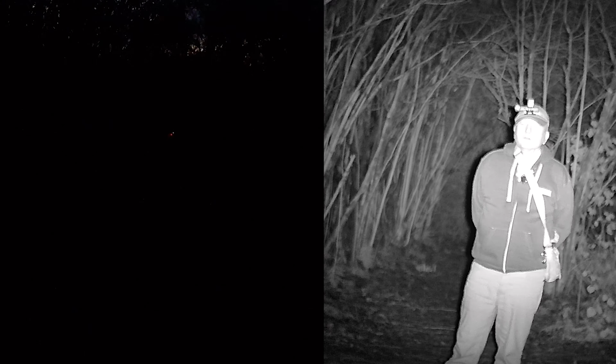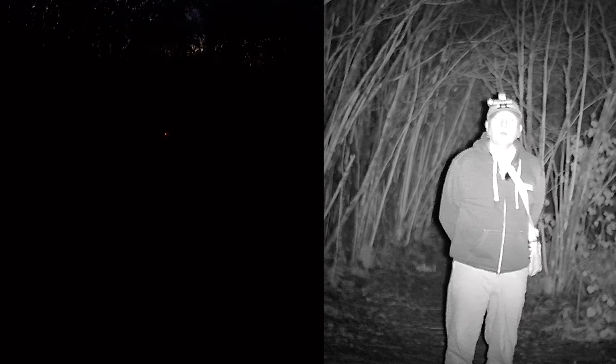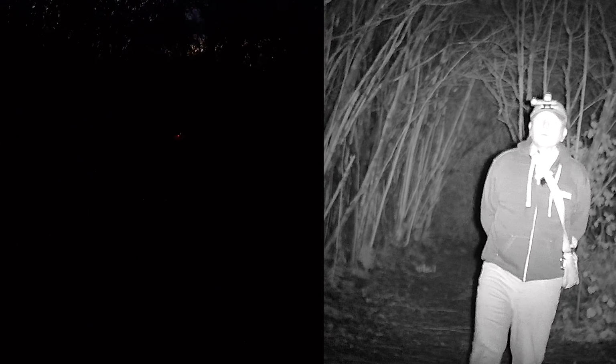So there you go. That is the night vision glasses IR1 in black and white mode. And to be fair, I think the only mode I will be using with these night vision glasses is the black and white mode. I'm not going to bother with the colour mode because I just can't see really any use for it. But that IR certainly lights it up, doesn't it? That does a fantastic job.